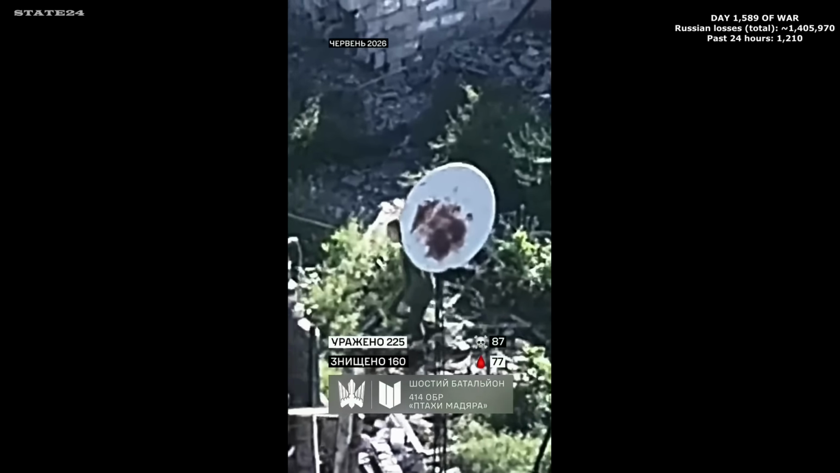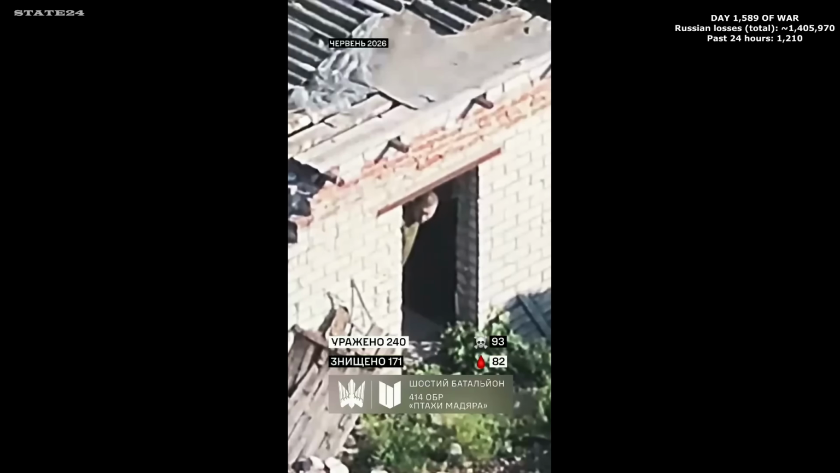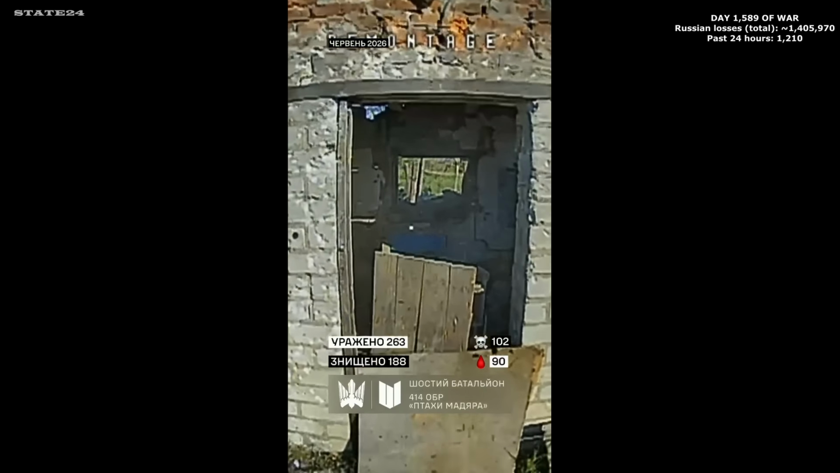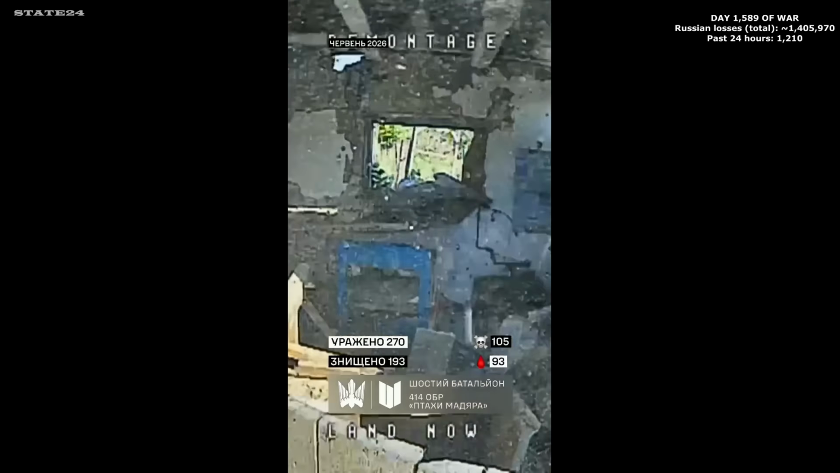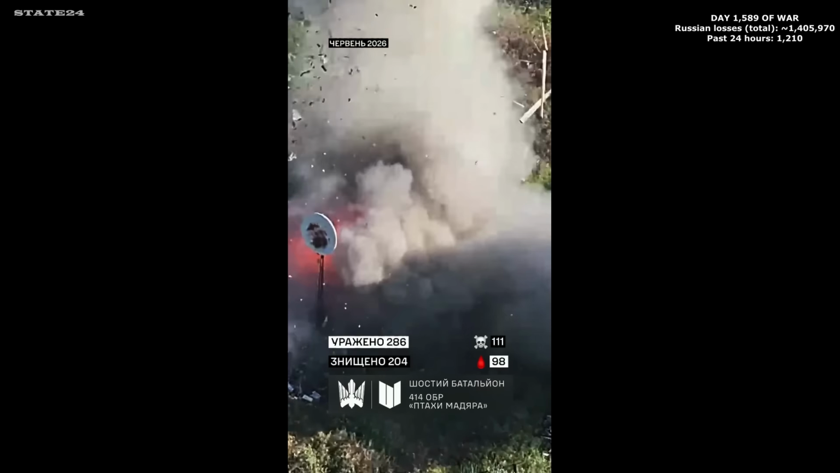A Russian soldier in northern Donetsk, having turned an abandoned building into a shelter. Reconnaissance drones find him before he settles in. A high-explosive FPV drone is sent in, enters the building directly, and detonates inside. The blast reduces the structure completely. No way out.